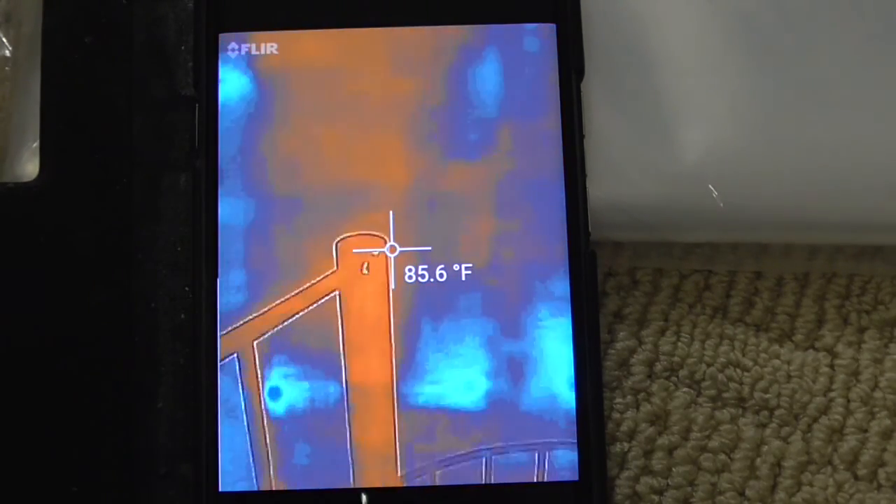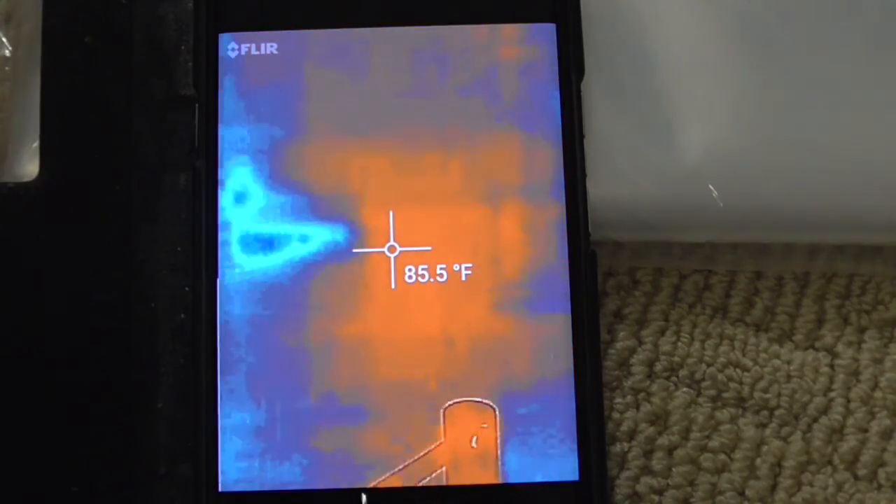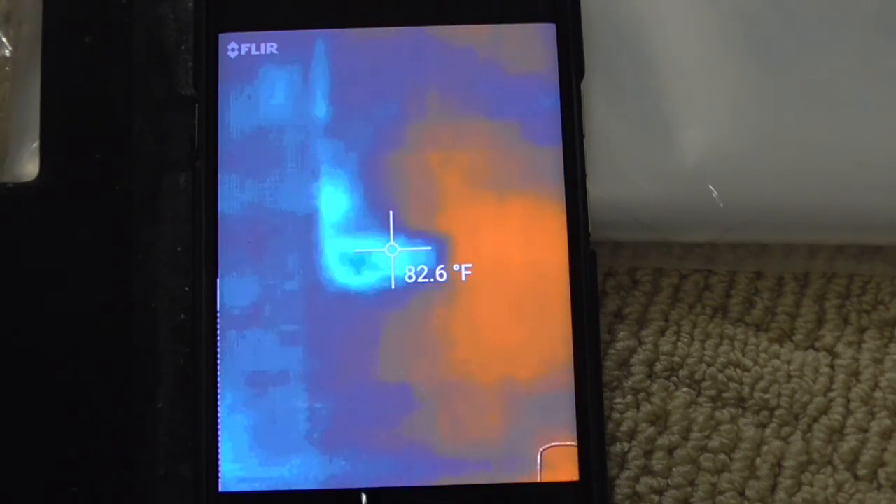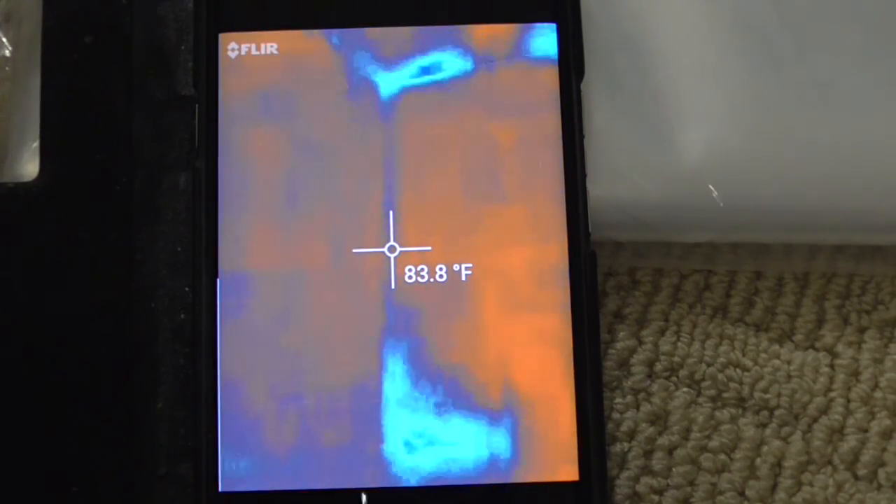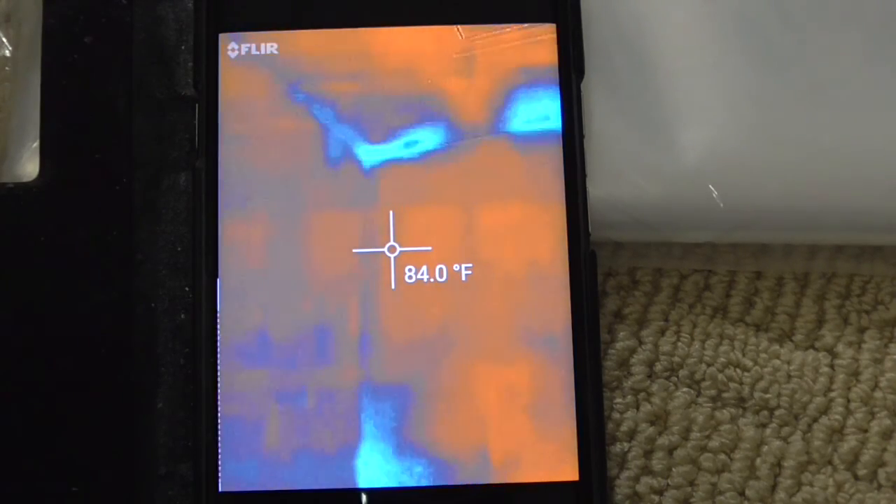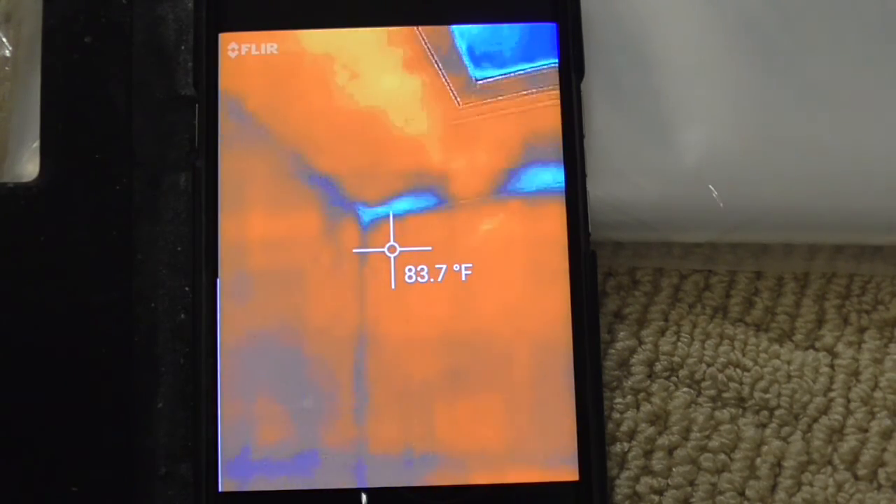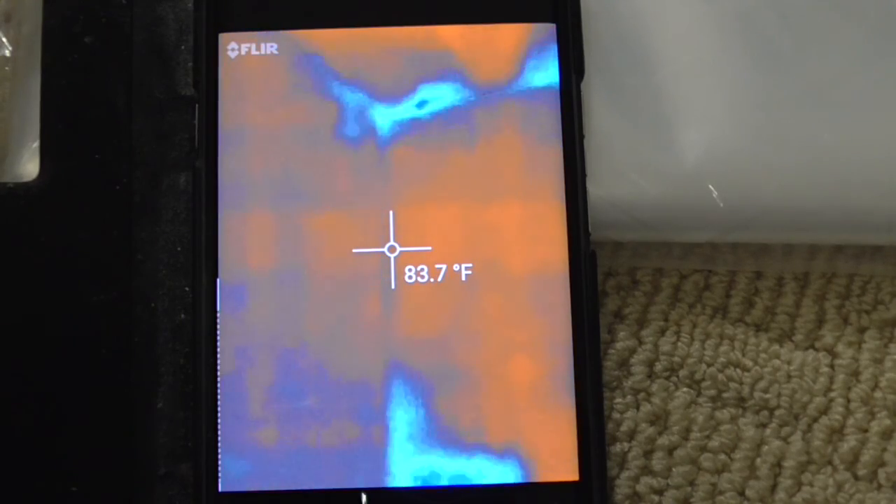And when I look at the wall behind it, I really don't see. Well, you can see that there is some difference in temperature with the insulation as we get into the corner. And then I'm right up in the corner of the ceiling, so it's telling me, I believe, that when it's blue, there is some air leakage or some insulation missing in the corners.